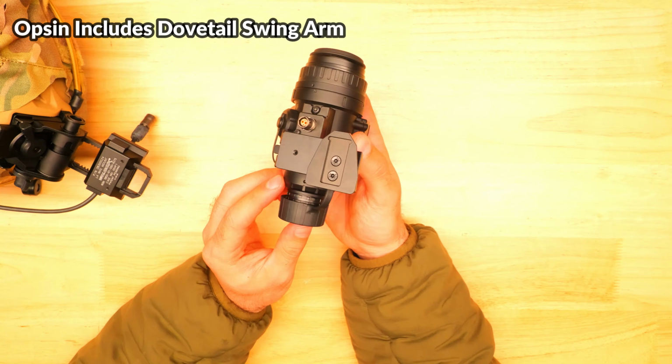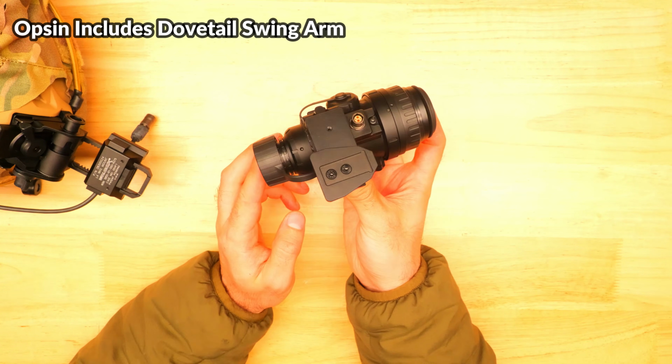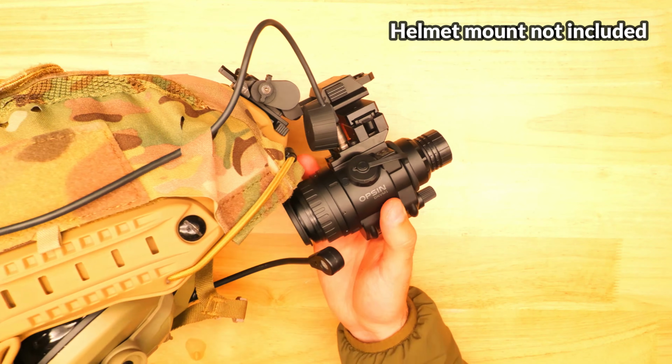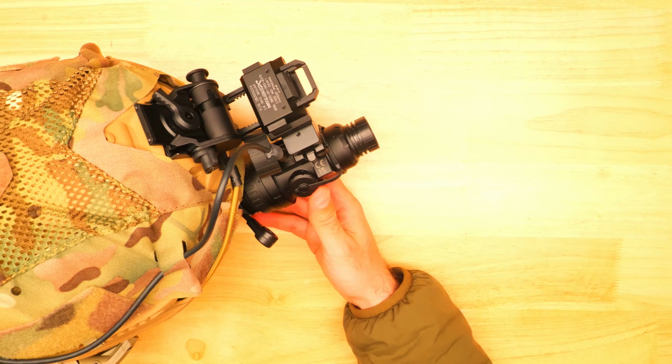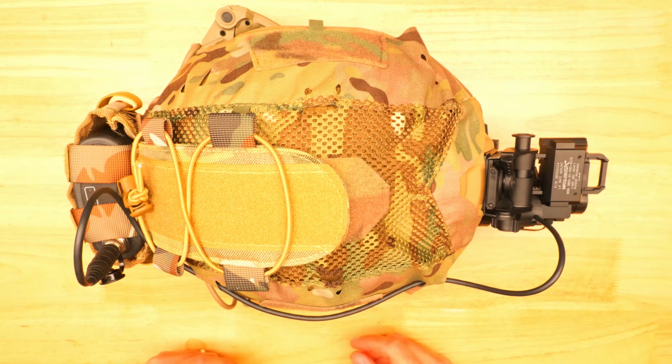With regards to helmet mounting options, the Opsin comes with this dovetail compatible swing arm in the box, and you can connect this to a helmet with a G24 mount, so you'll need to factor in those costs into your setup as well. It is very secure and durable feeling, and you'll most likely also run the battery pack on the helmet, so you need a pouch back there, but this setup does work pretty well as a counterweight.